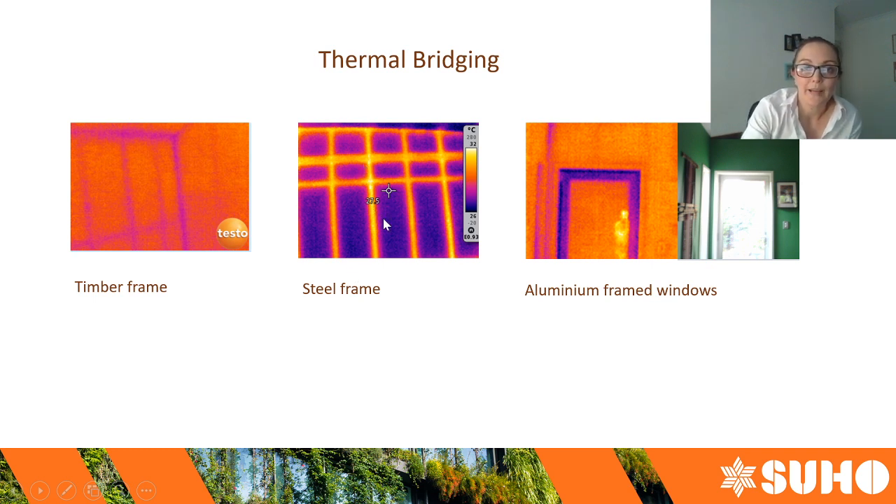So when I talk about air tightness and air leaking out through gaps and cracks and affecting your comfort, that is certainly one factor that is going to impact your comfort and your energy bills. Thermal bridging is another one that's going to impact how comfortable you are. And here we have an aluminium window frame as well that's glowing. Well, it's not glowing, it's purple because it's cold, opposite of glowing. But you can see there's a very stark difference in color tone.